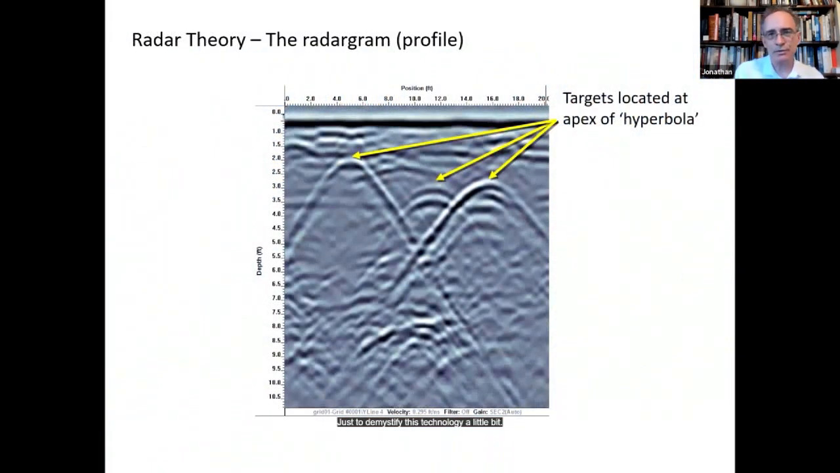Now, there are two ways of looking at this data, just to demystify this technology a little bit. The first is what's sometimes called 2D data or profile data. It's the radargram. So this is the radar data coming back to us almost as if we're slicing a cake in half and looking at the cross section.